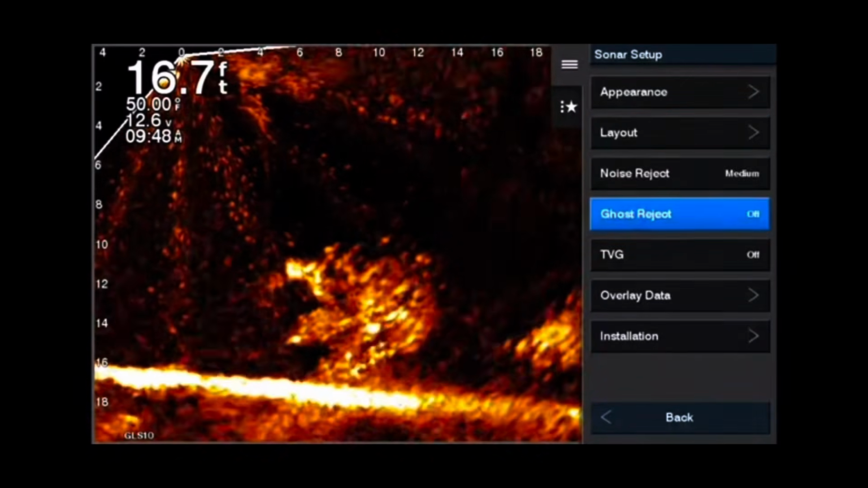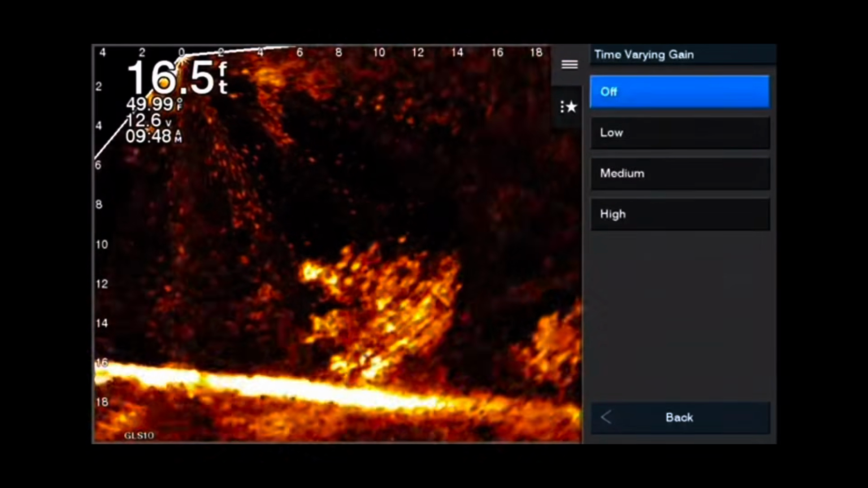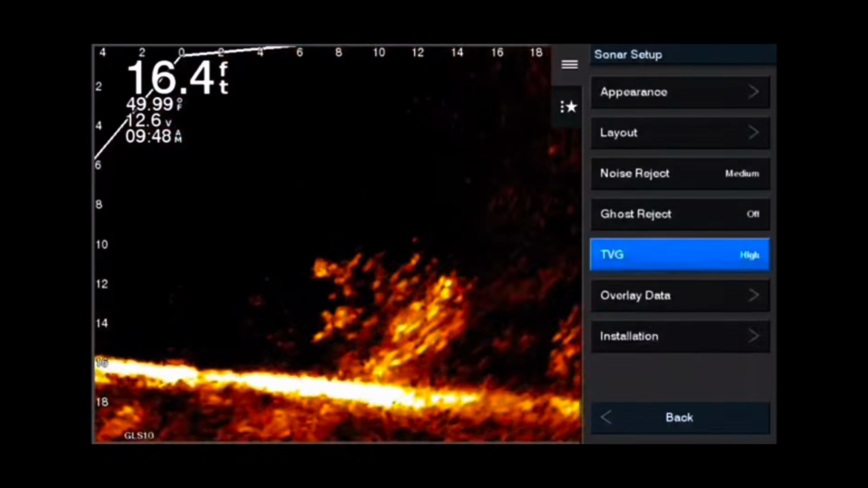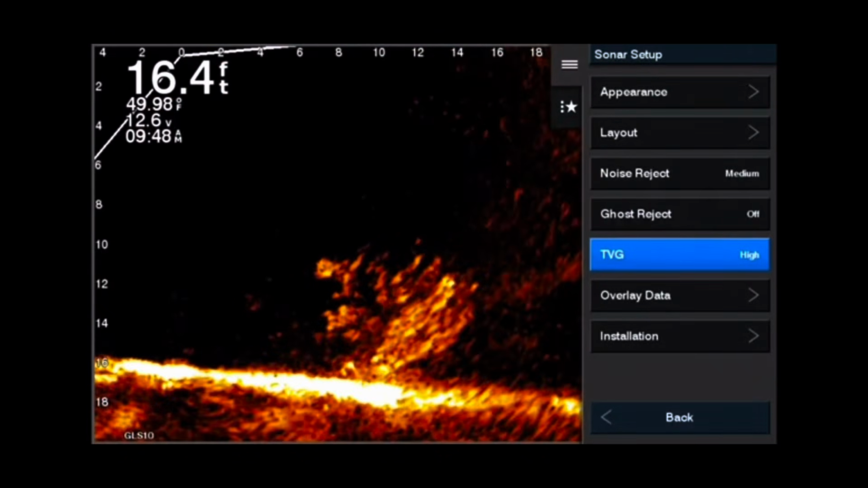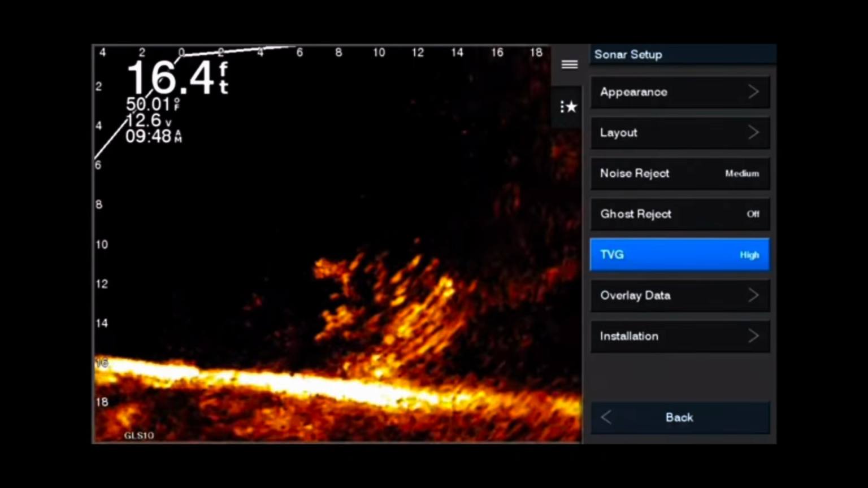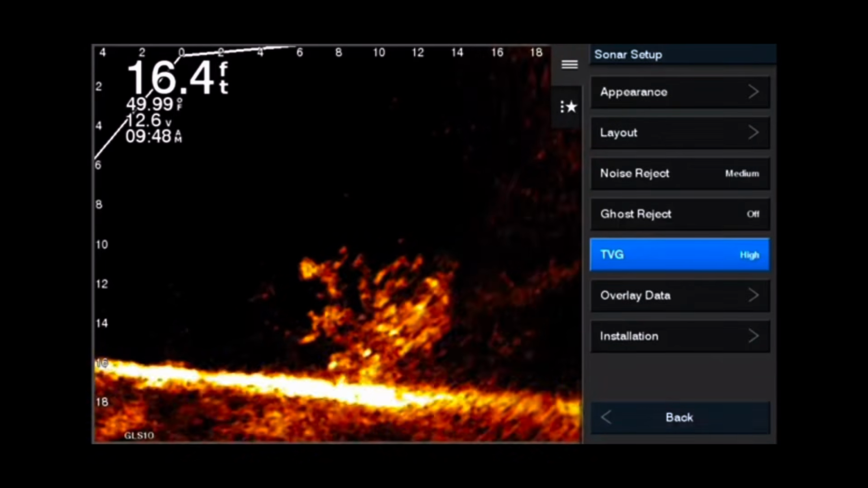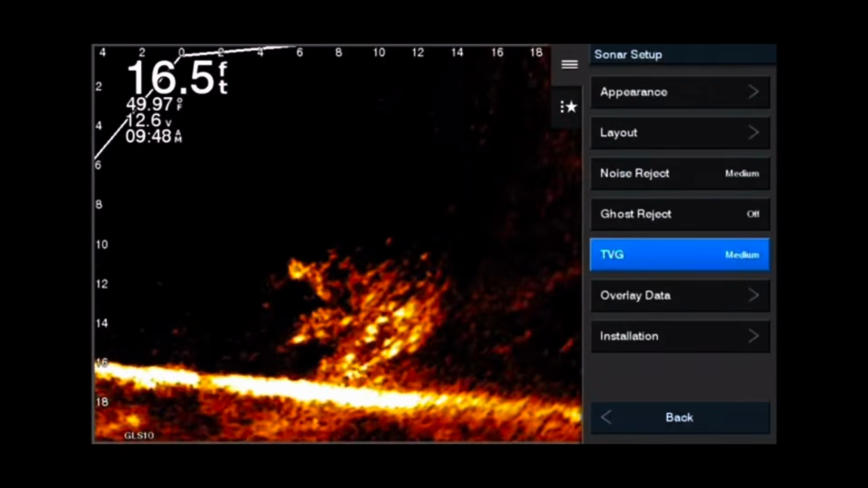Now, as we talked about right at the beginning, knowing what TVG does will help you make these adjustments better. The first thing we're going to do is turn it all the way on high. Now, remember one thing. It is a computer filtering out. It doesn't know that a jig is a jig, or particles in the water. It can't distinguish between them. It's doing simply what you've been told to do. So if you tell it to filter out at the highest rate possible, it's going to start filtering out everything. And it's kind of like noise reduction. Too much of a good thing. You know what I mean?